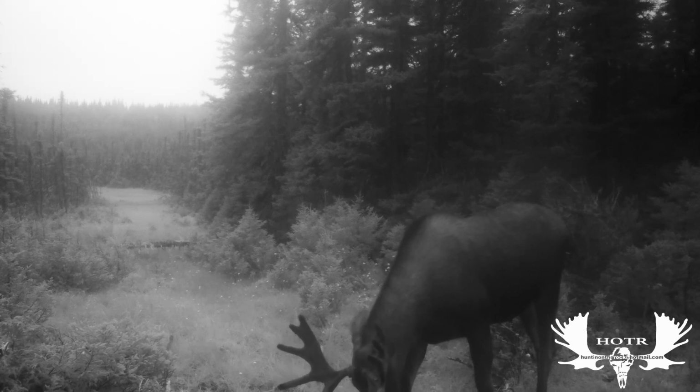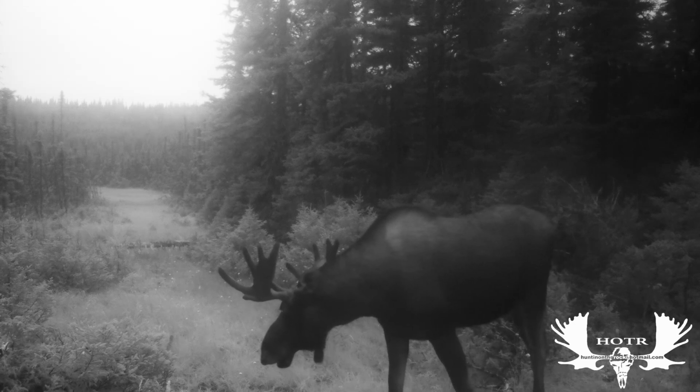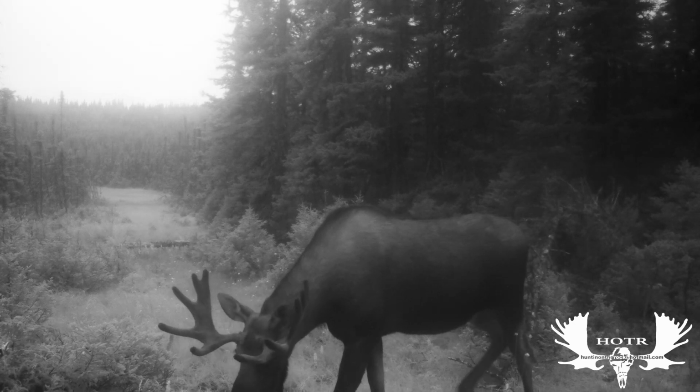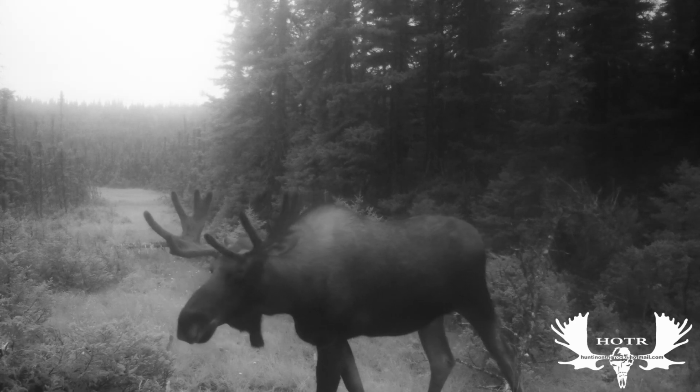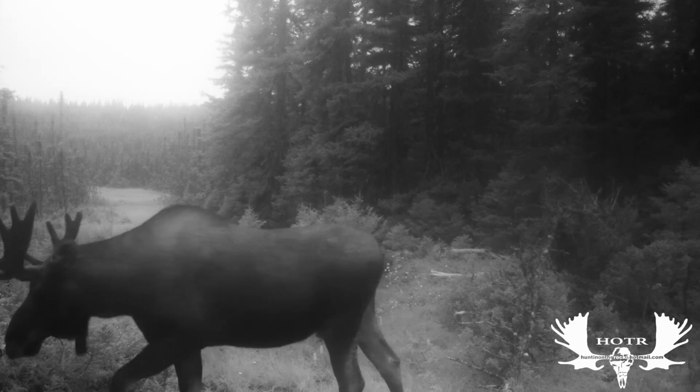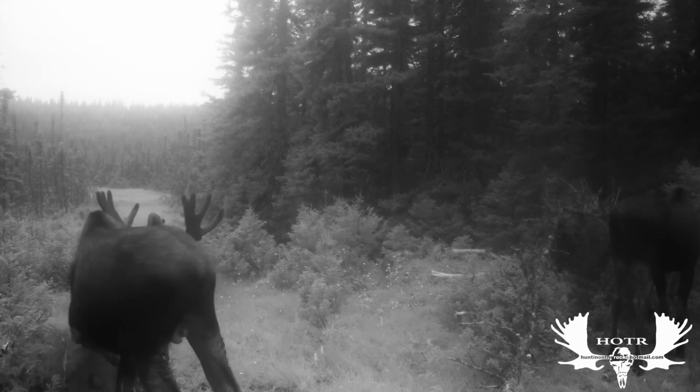I guess this is what you would call a gray, foggy day. You can see him looking behind. I knew that there was more coming, and eventually I could hear him walking in the water, but I wasn't sure what it was. This bull didn't have a lot of points, but he had a really symmetrical set of antlers and a pretty good spread as well. Finally, the other one showed up, and I realized it was just a cow and a calf.